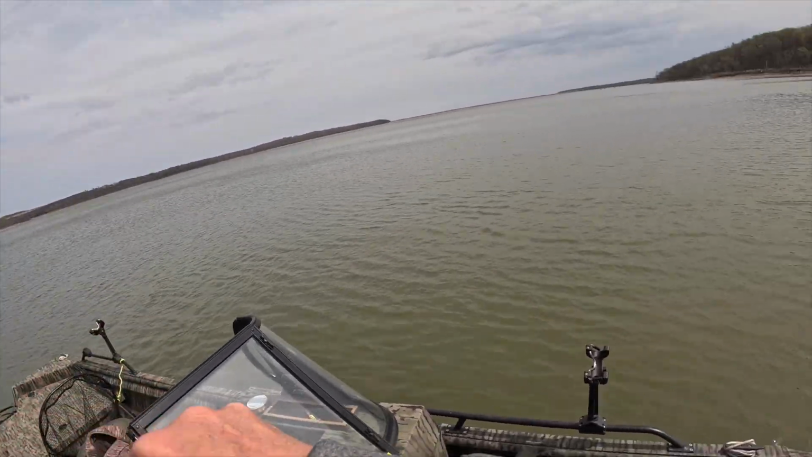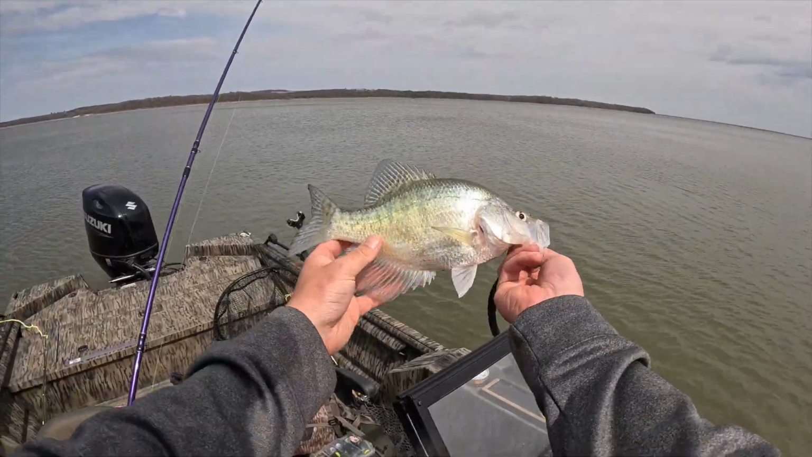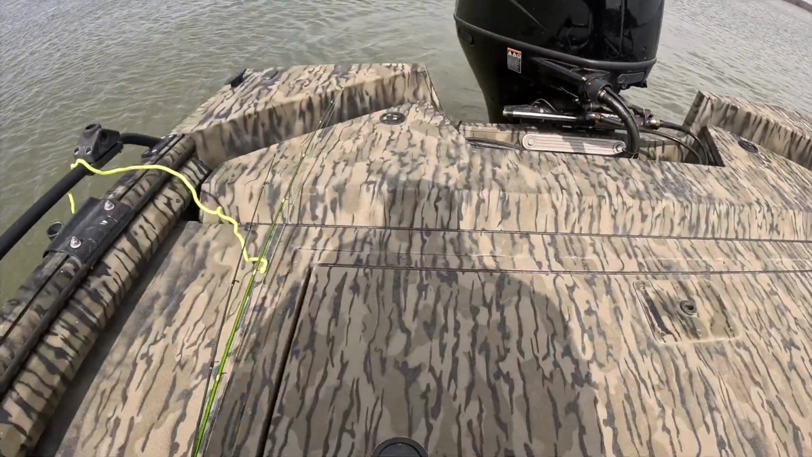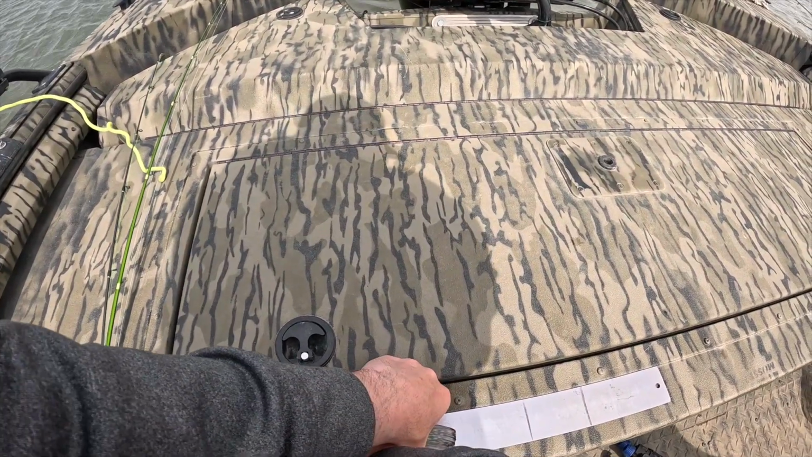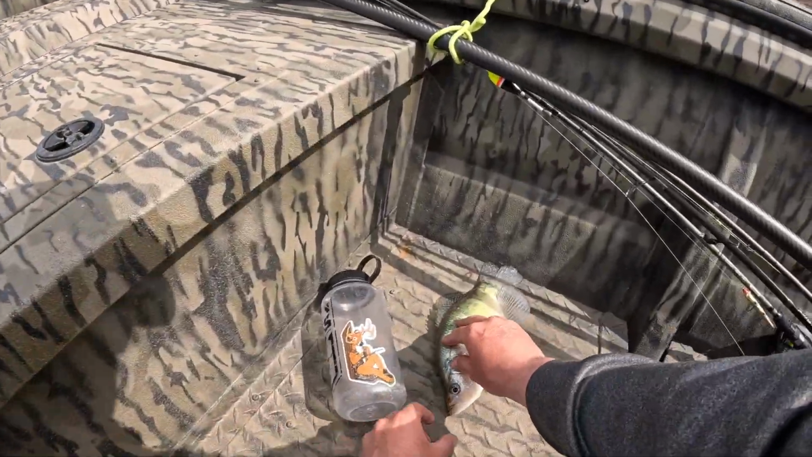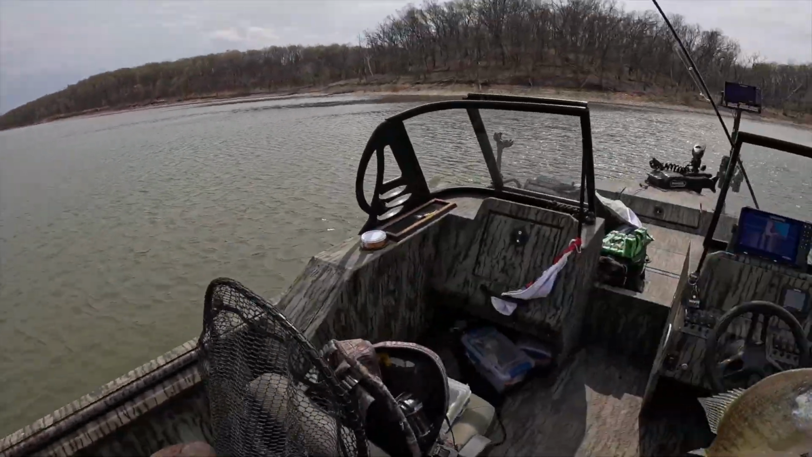That's more like it. Oh my gosh. That was on the 13er. I like that. Let's see what she measures out to be. She's a thick, healthy girl. Probably about a 12. Yeah. 12 on the dot. Ow, ow, ow, ow. We need more fish like that.